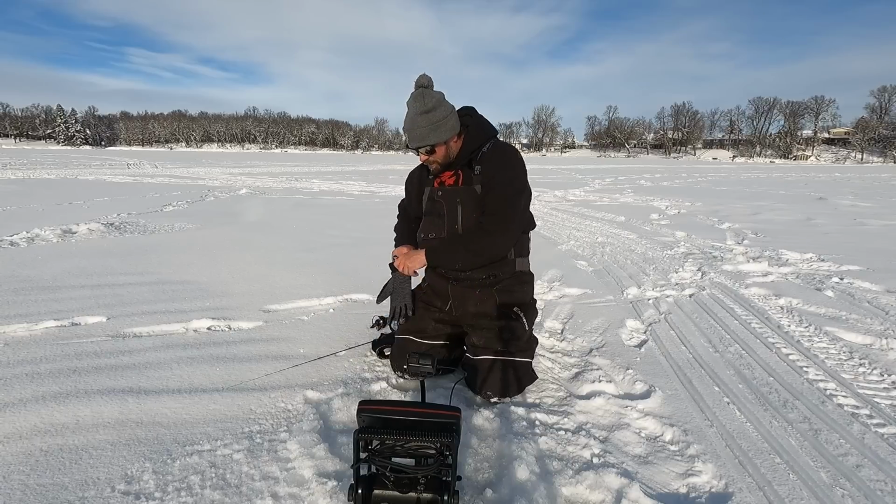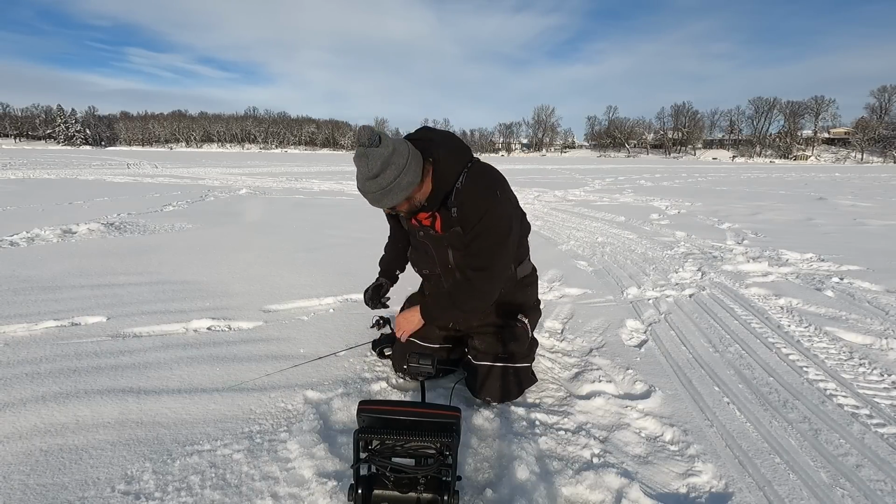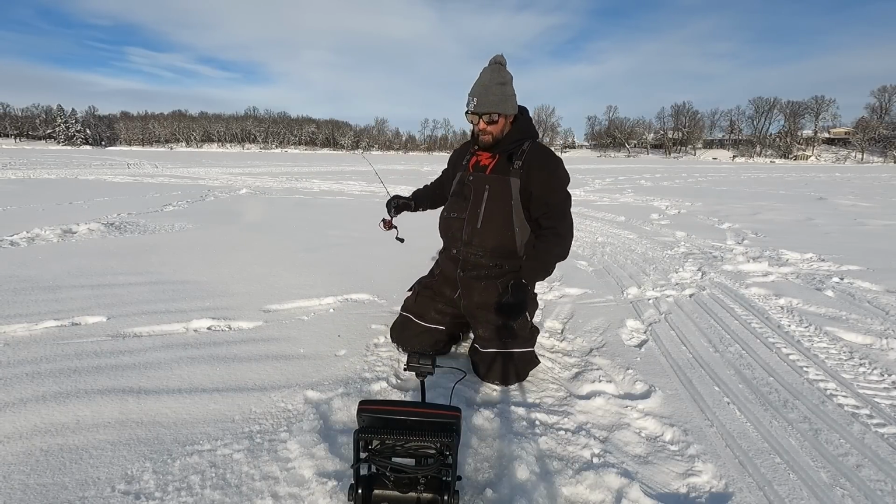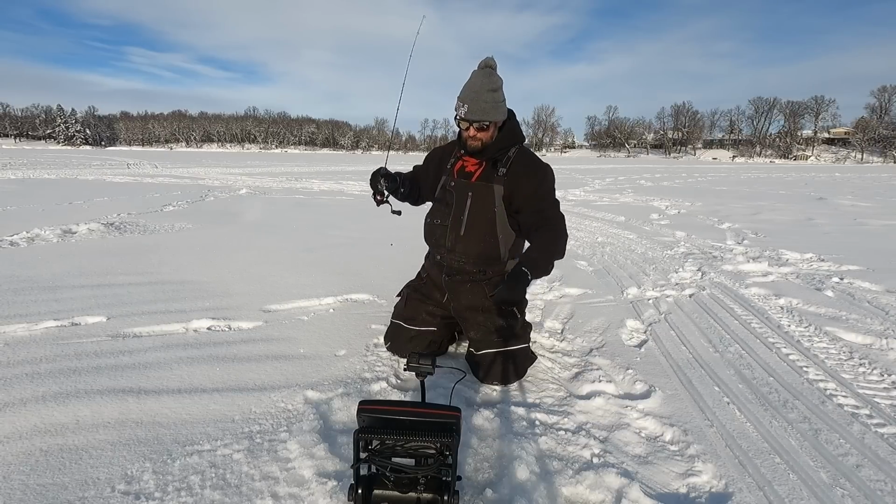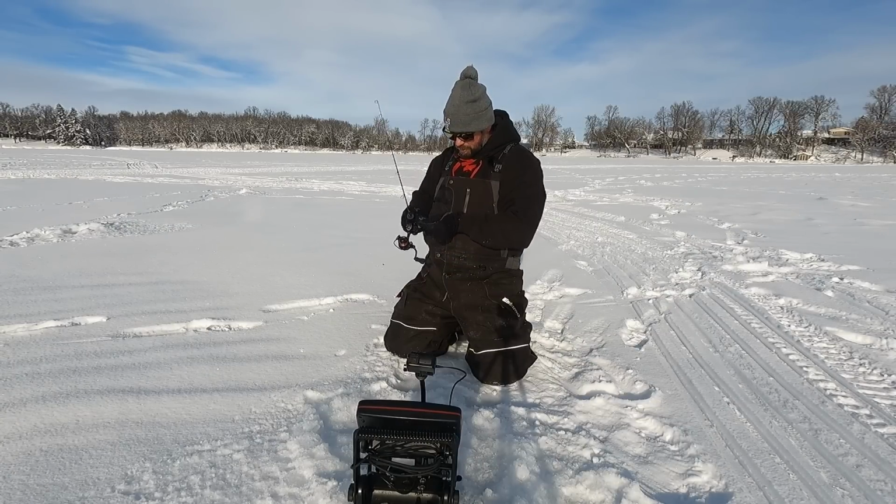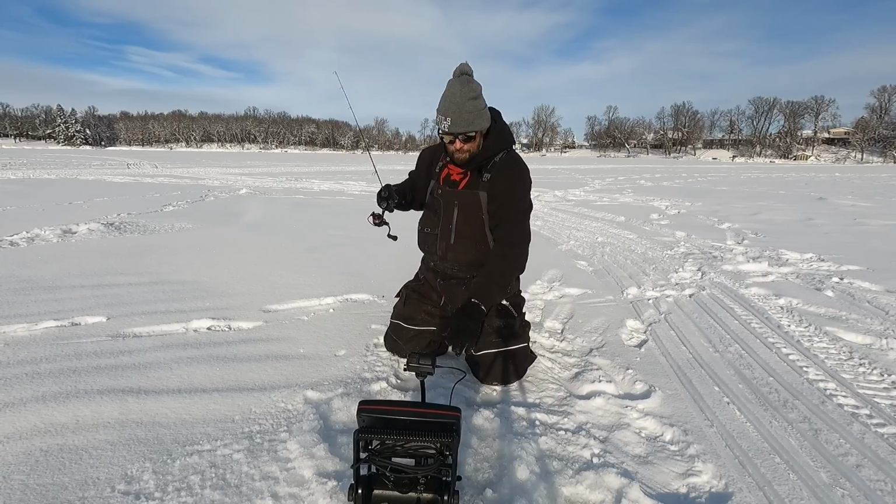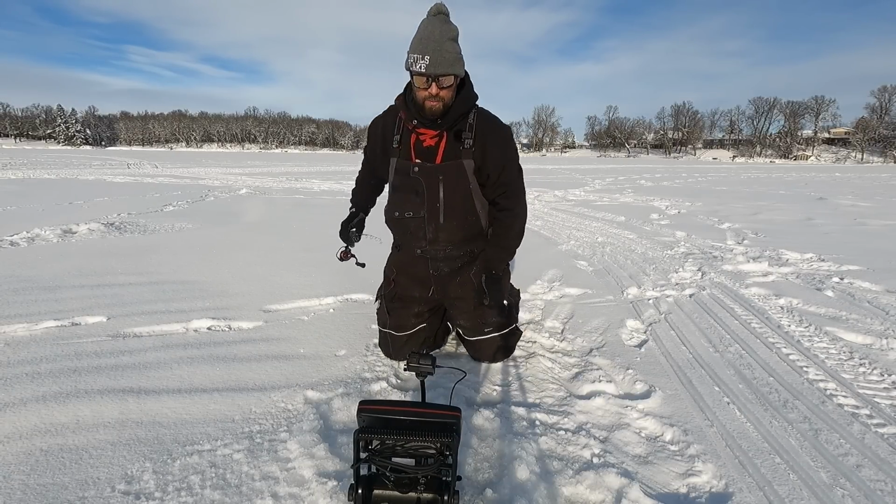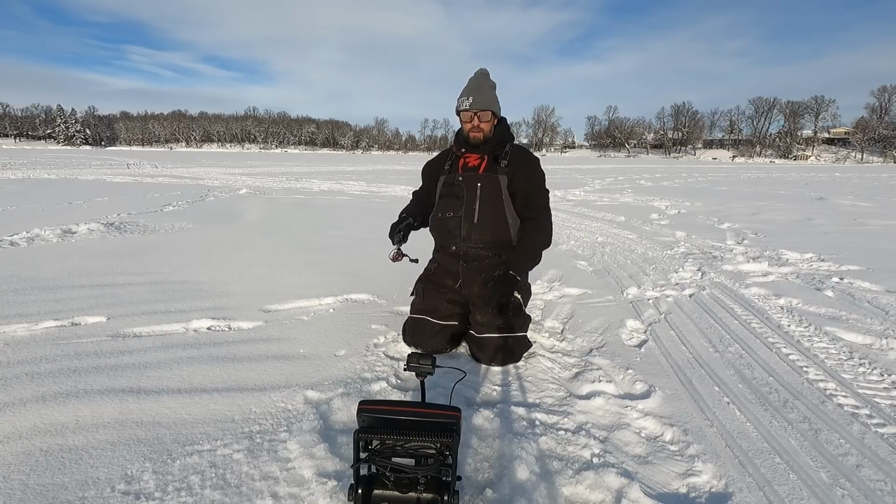Yeah, that was good. Well, you know what? If we don't catch nothing else here, that was a good crappie. I guessed that it was 13. Maybe it wasn't. I guarantee you it was 12 and a half, though. Hopefully there's more of those fish here. And all I did was, there's a bar that runs across the lake over here, and all I did was make a move across this bar.